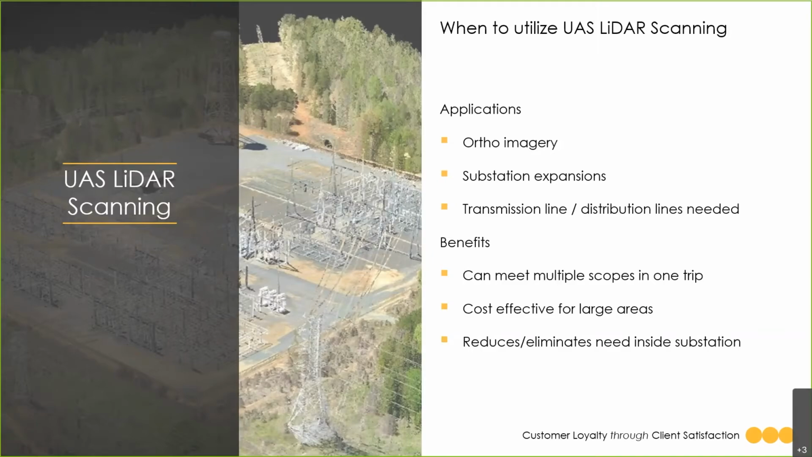Also, if the utility is planning on expanding the station site, the UAV can collect acres to hundreds of acres of data in a matter of minutes, both inside the substation and out. Similar to mobile, you can supplement any areas with TLS scanner and get full coverage of the site. It is also useful if additional data is needed for the transmission and distribution lines coming in and leaving the station site.